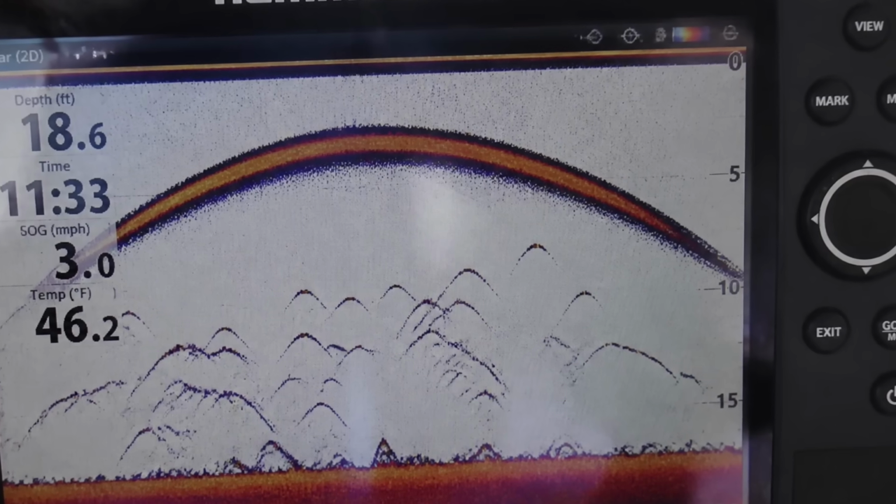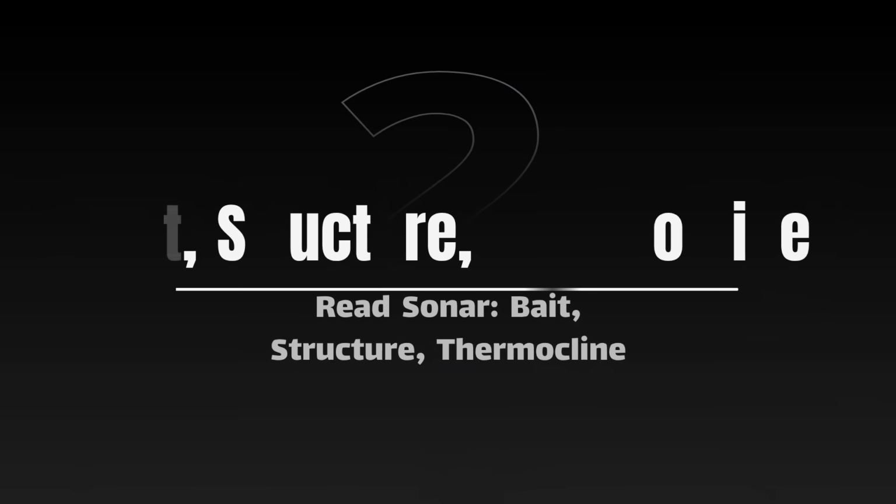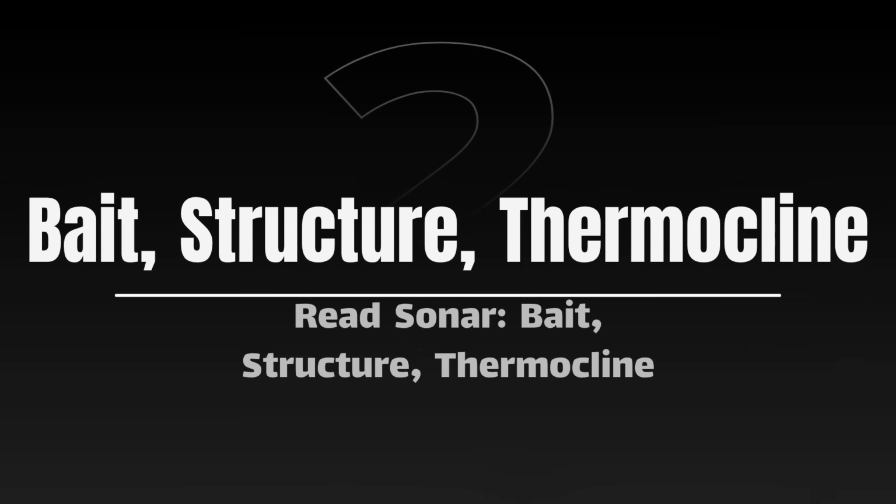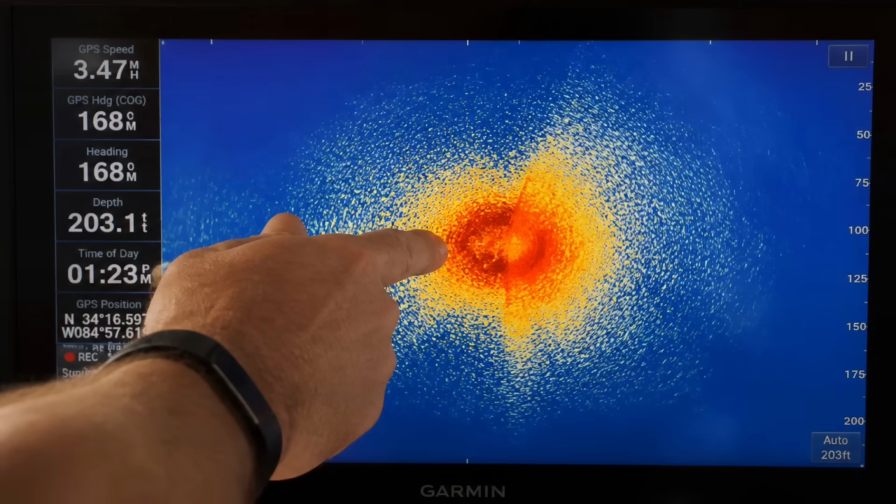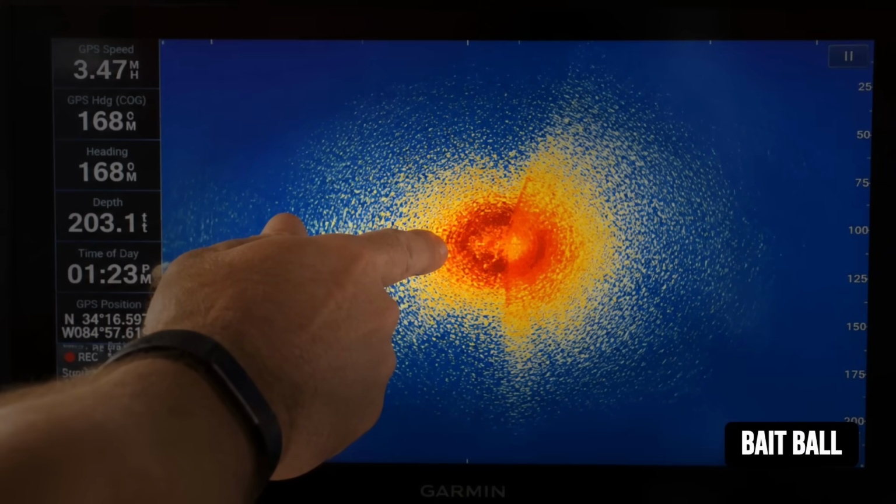Number 2, telling bait, structure, and the water itself apart, because this is where the screen fakes you out the hardest. Baitfish show up as clouds, as balls, as tall columns, a dense knot of bright color wrapped in a softer halo.